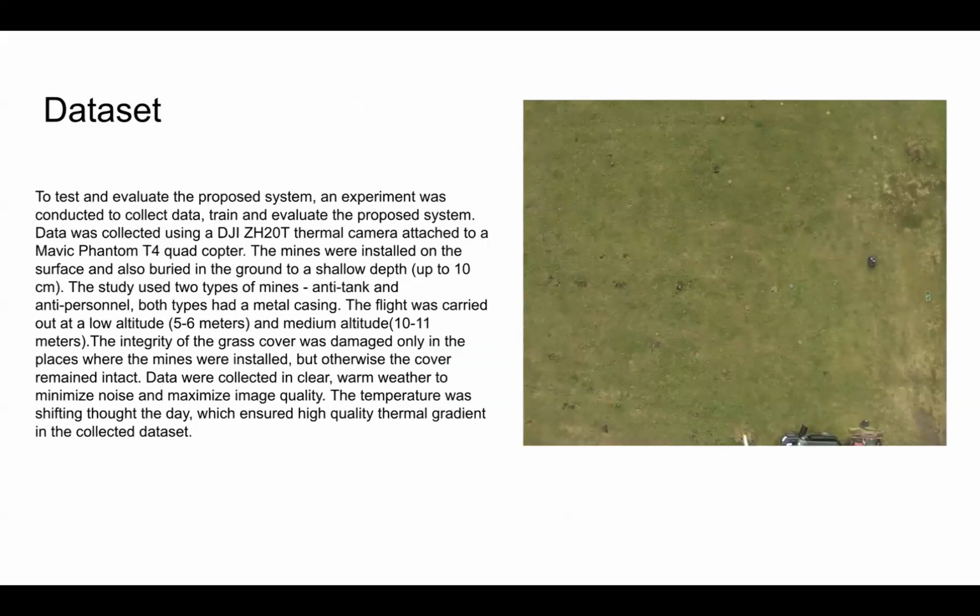To test and evaluate the proposed system, an experiment was conducted to collect data, train, and evaluate the proposed system. Data was collected using a DJI ZH-20T thermal camera attached to a Mavic Phantom T4 quadcopter. The mines were installed on the surface and also buried in the ground to a shallow depth of up to 10 centimeters. The study used two types of mines, the anti-tank and anti-personnel mines. Both types had a metal casing in this case.